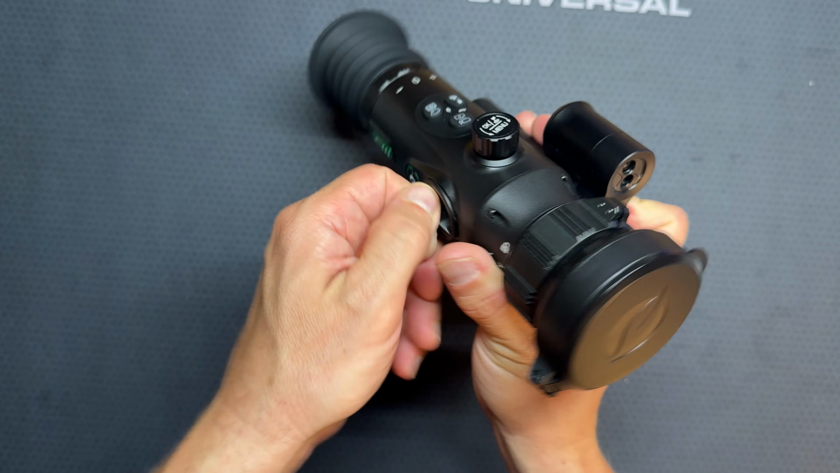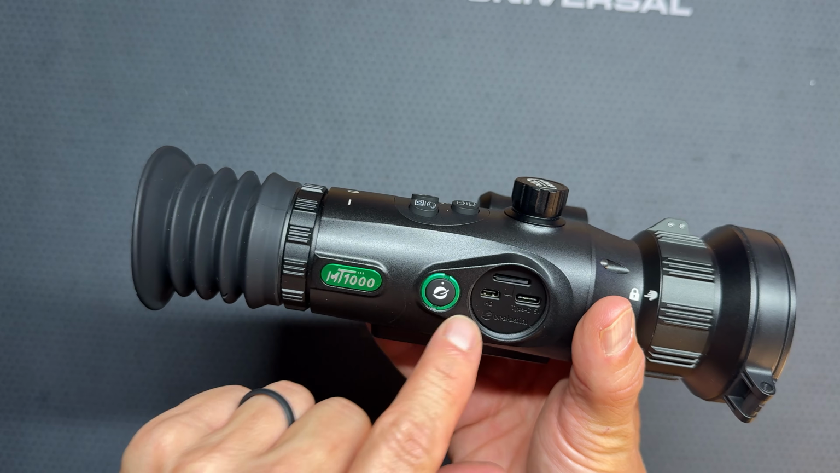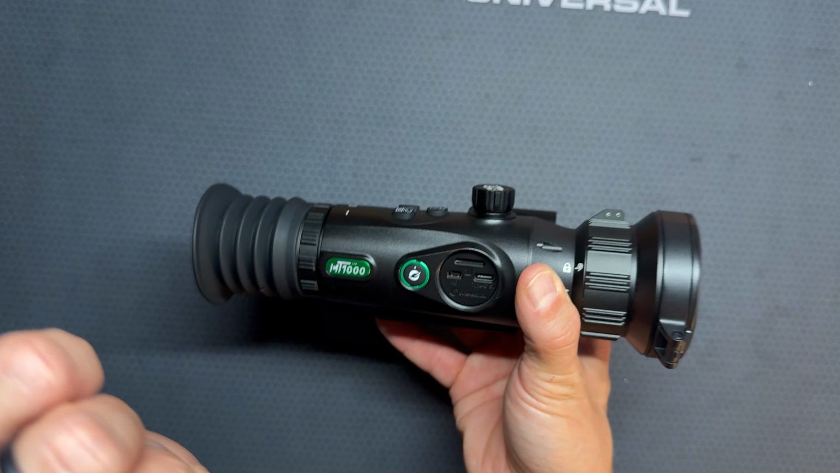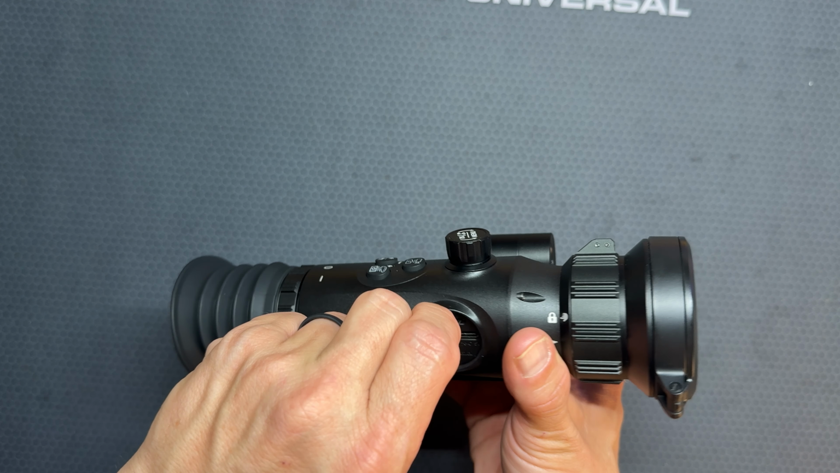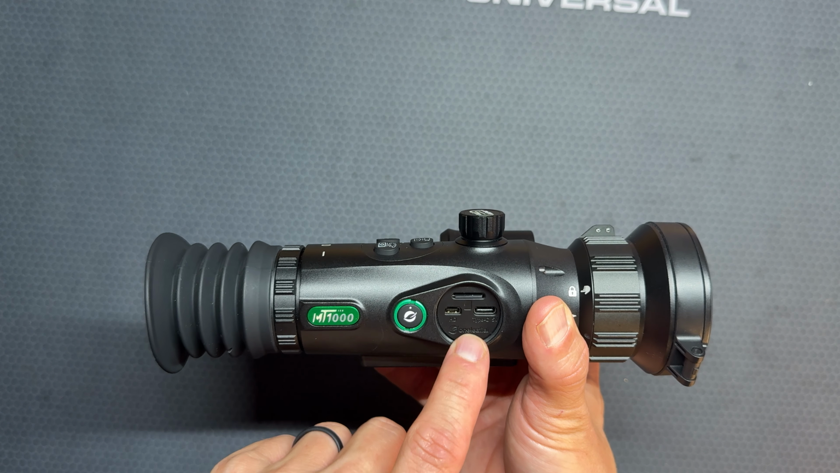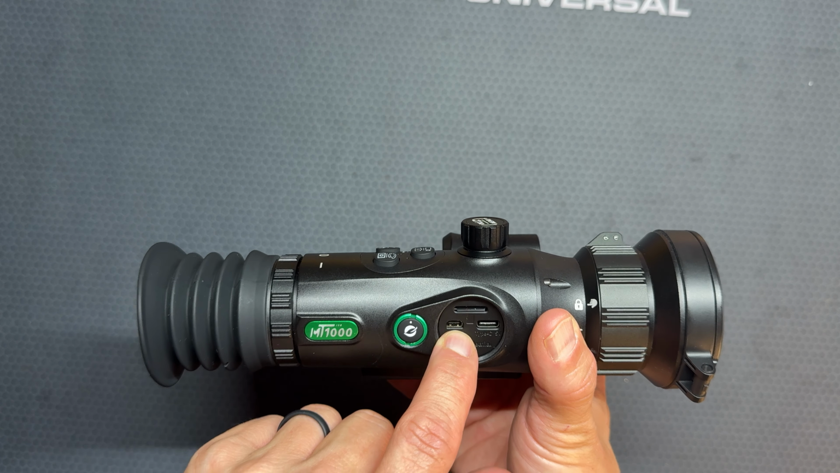I believe this is the USB. Yep, USB, oh, and SD card and your HDMI port right there. So if you want to change out a SD card, they did ship with a 64 gigabyte in there. But if you want to change it out to something a little bigger, you have the option to do that. That's pretty cool. I like that it has a removable SD card, your USB-C, and of course your HDMI.